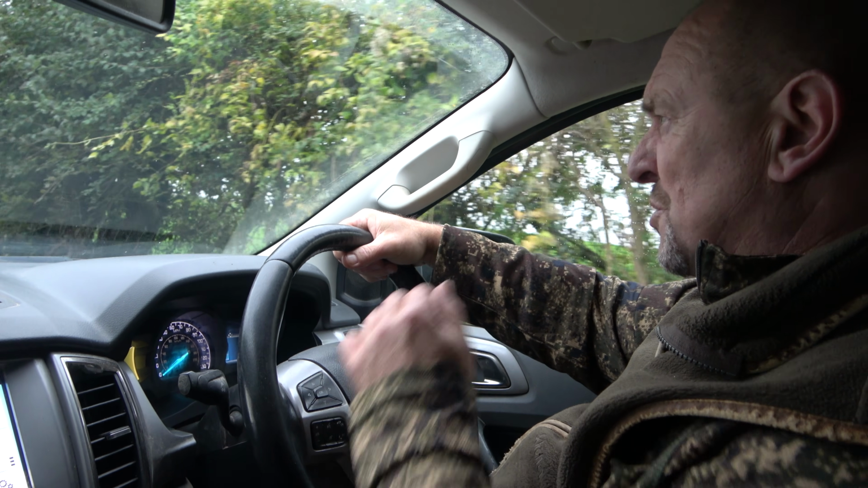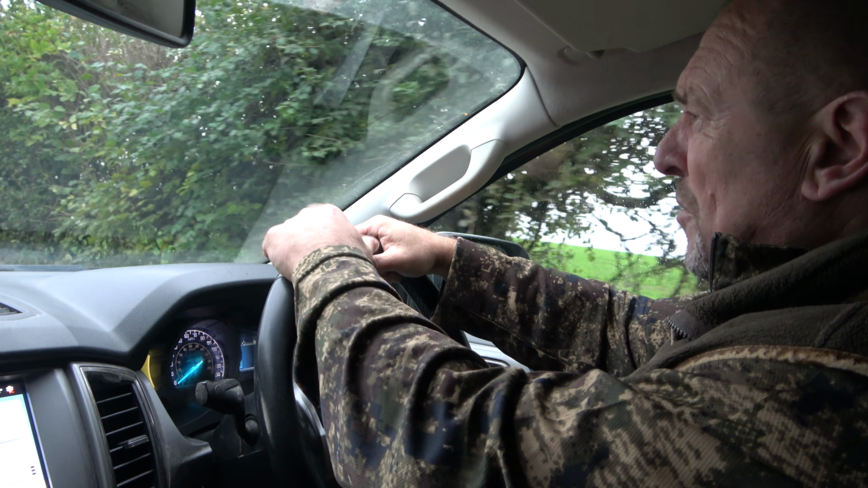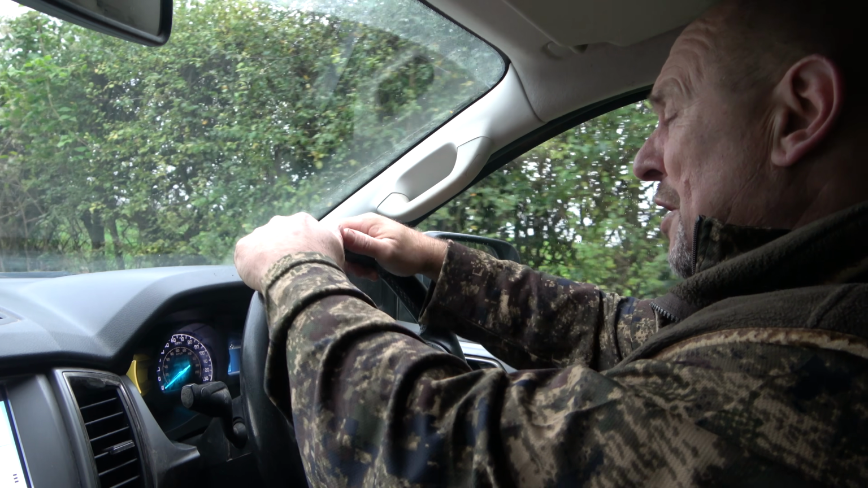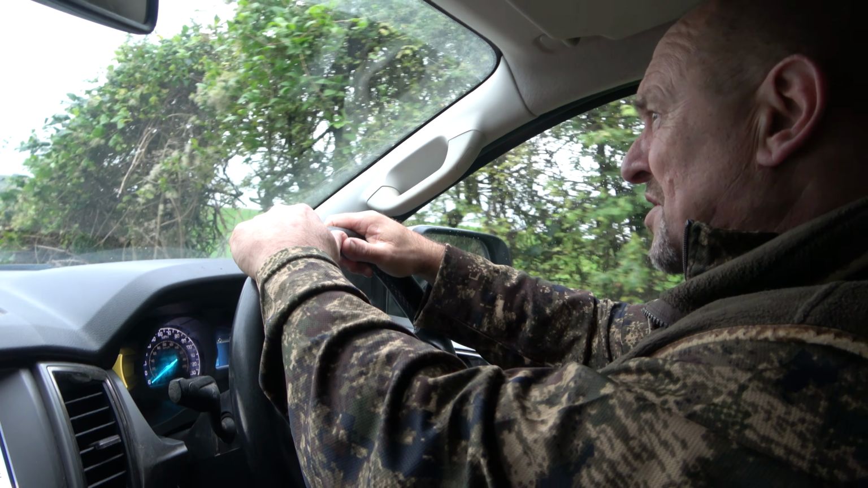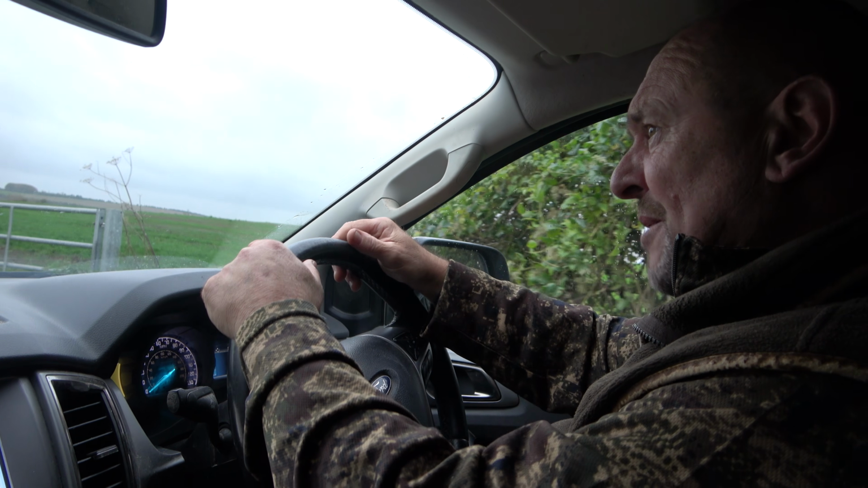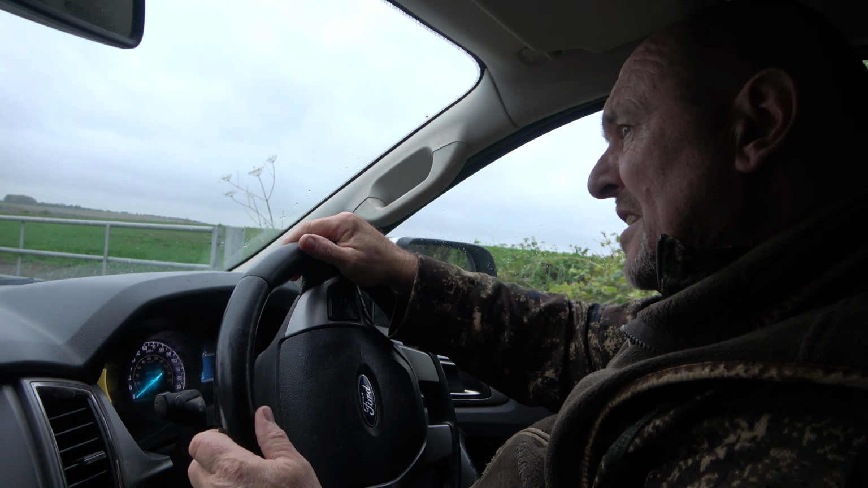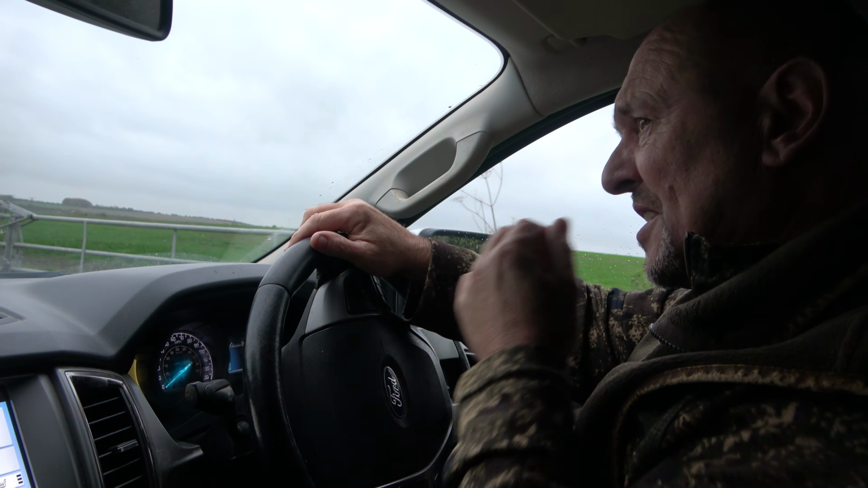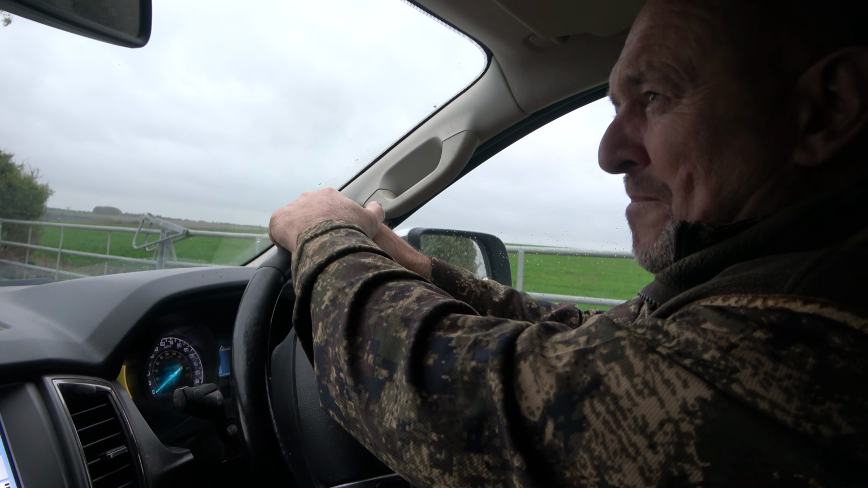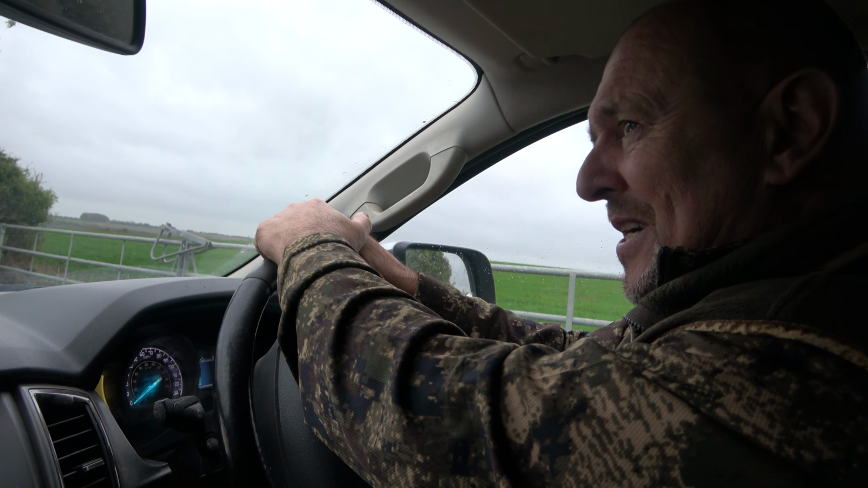Quite an important fox, this one. It's causing a bit of trouble with my mate's chickens. It's also, you know, one of our few pheasant drives that we've got. Even though we haven't put the birds out, we're still trying to attract some of the wild stuff into the cover strips. And like I said, this is one of our best pheasant drives. Yeah, it's been a bit of a sod, really.